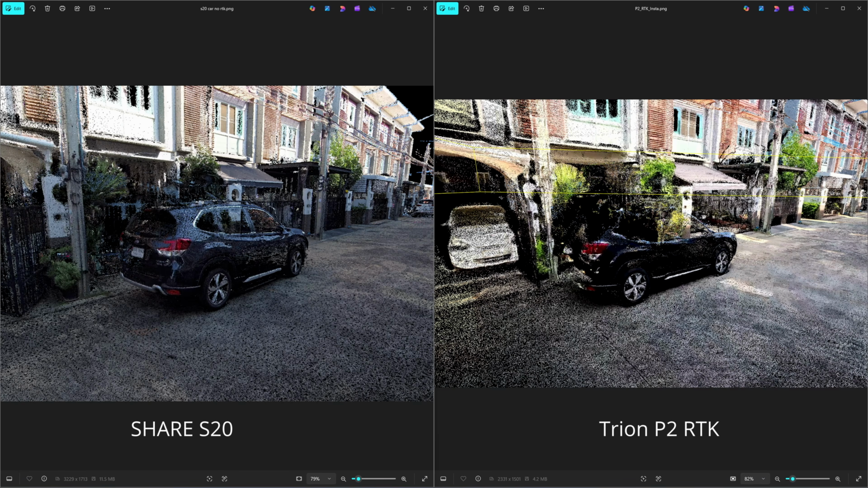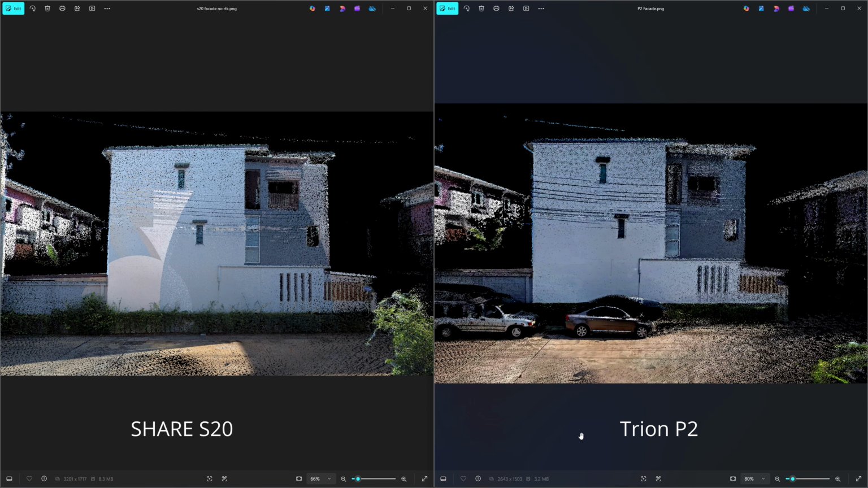And when comparing the point cloud color resolution to the Share S20, you can see that the Share S20 on the left here gives a much higher color detail. It looks more like a photograph than the output from the P2. On the right is the P2. On the left is the S20. You can see that the S20 gives a higher resolution color point cloud than the P2, and it's quite obvious.